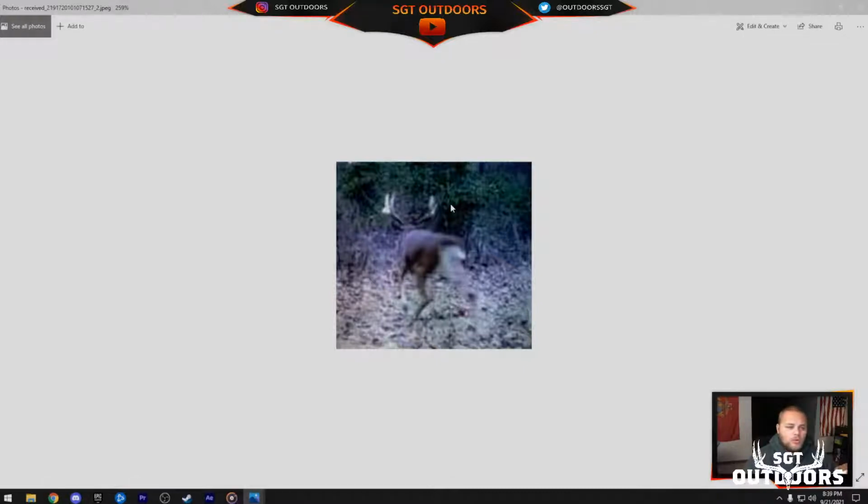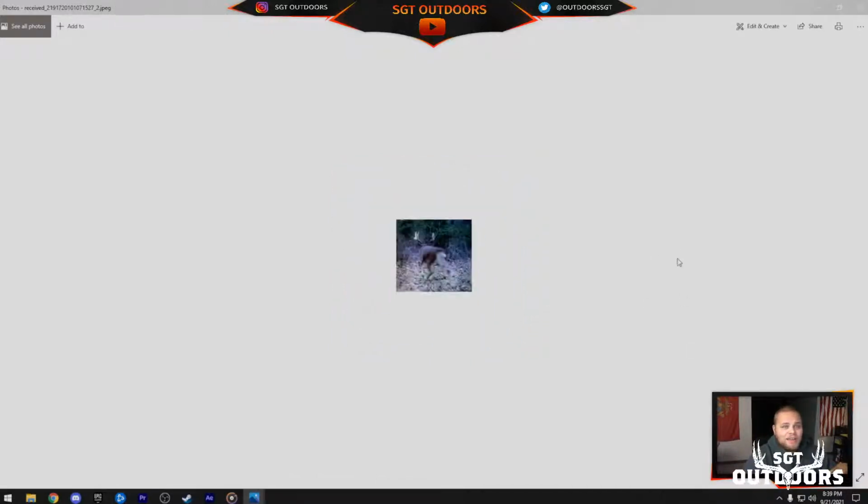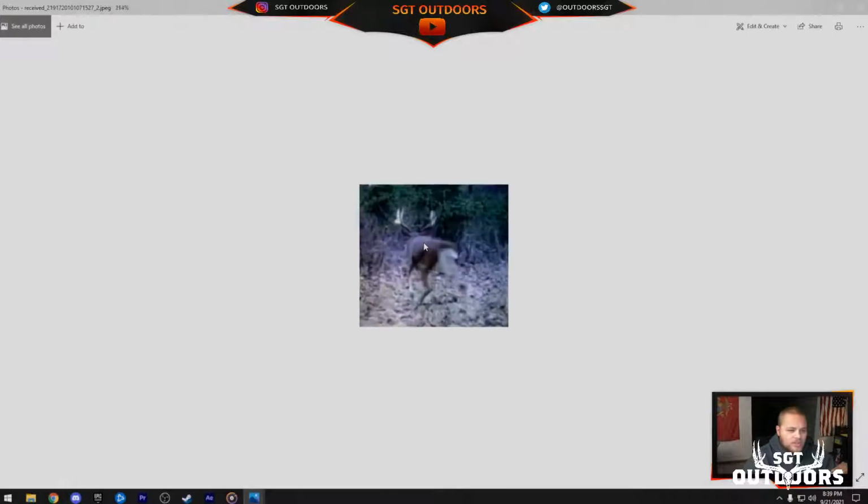Let me know what it was again. I want to say a buck like this, where it's real dark on the bottom, light on top, would be a swamp dwelling deer. I've been told a few things about that in the past, so make sure you guys tell me below or in the comments or in the chat what the truth is to that.